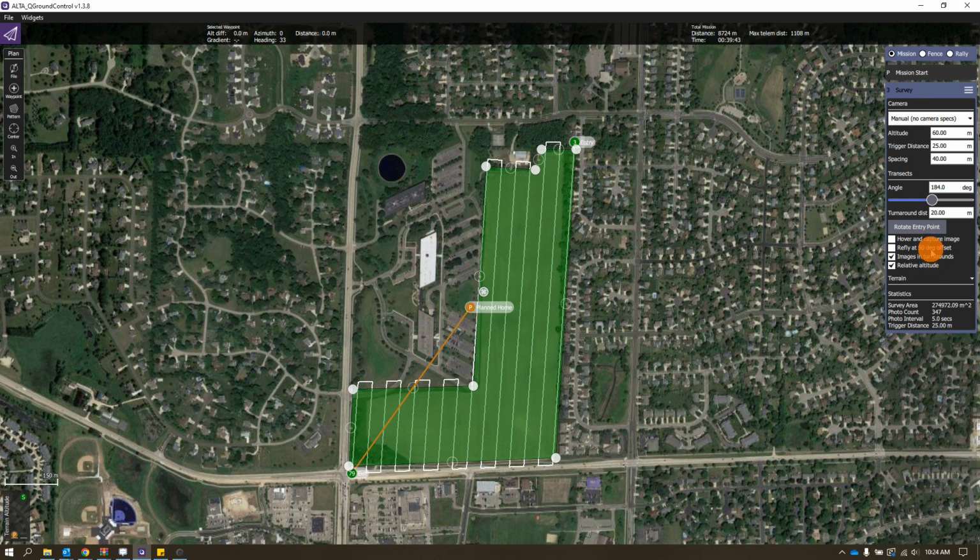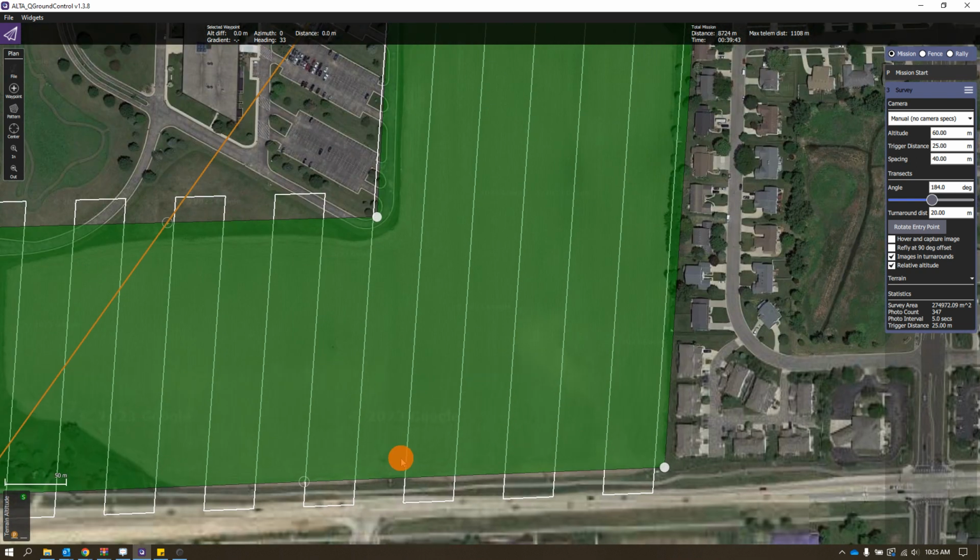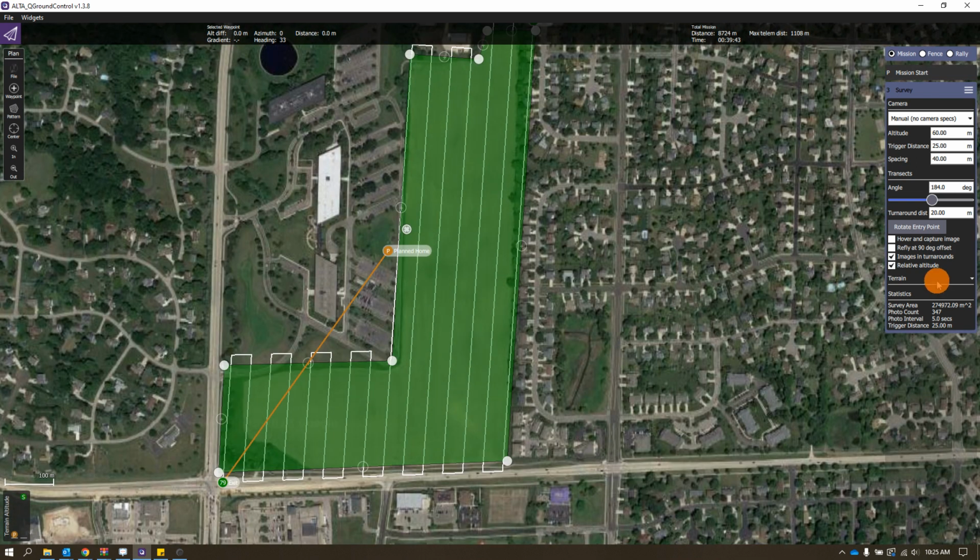Down here we have hover and capture. We're not going to use that. You can also set it to refly at a 90-degree offset. So if you do that, you can see that it flies a double grid with the perpendicular lines. But we won't need to do that. It seems like it's a pretty flat terrain with not too many trees or anything in it. Image in turnarounds, again, this doesn't matter. This makes it so when you fly, it will take images in the turnarounds. But again, this is a LiDAR sensor that we're going to be flying for.